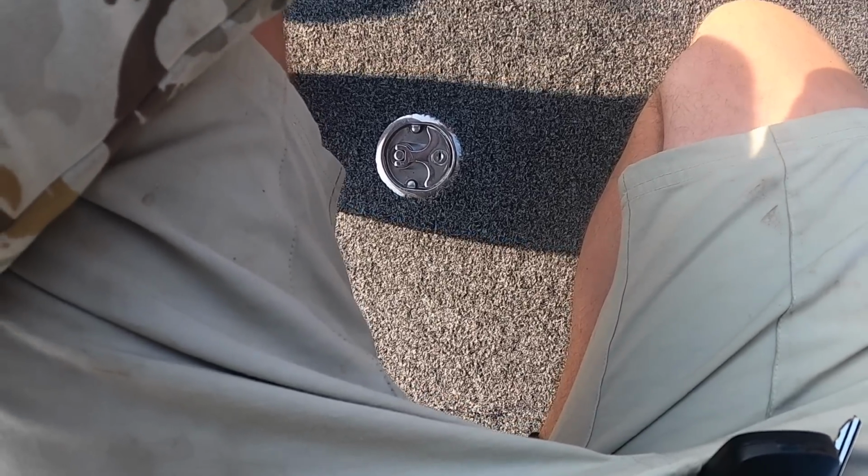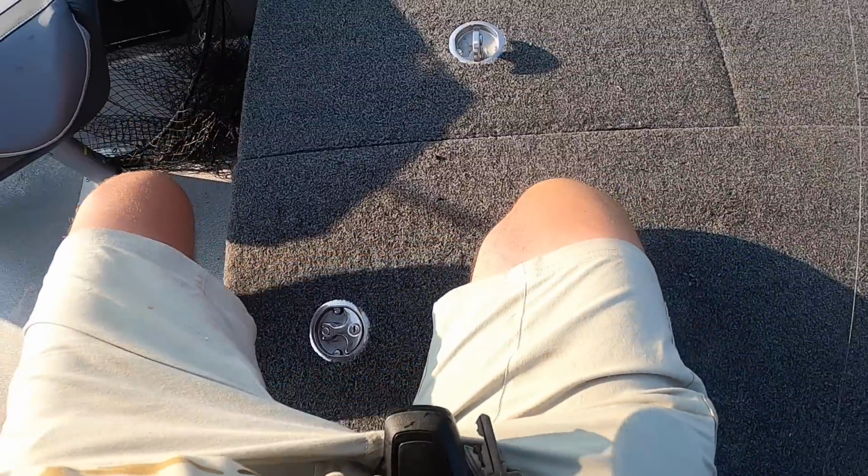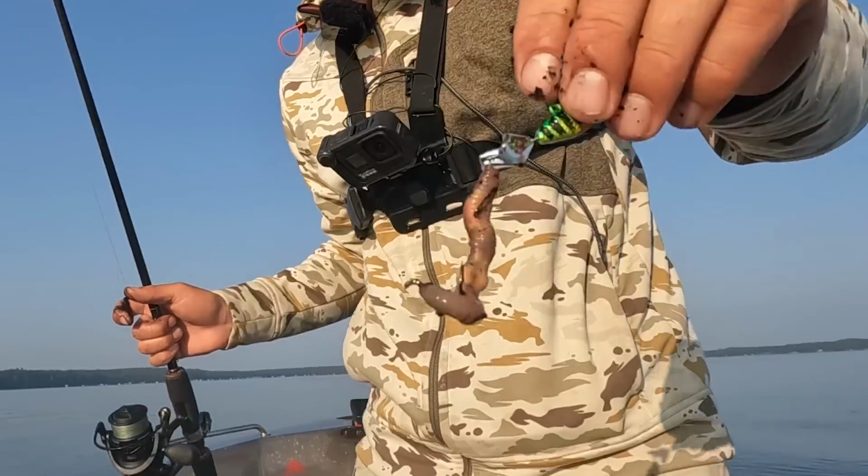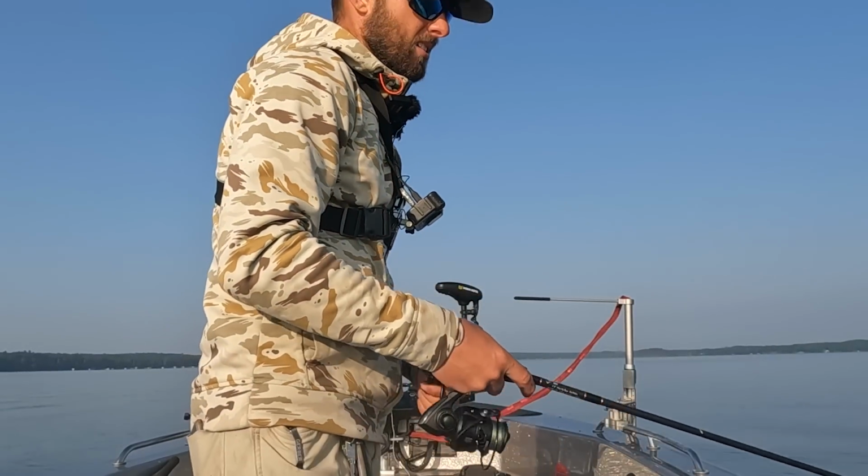And we'll pinch this off here. And basically, that's my rigging right there, with a half crawler on there, and that will literally catch you a fish almost anywhere you're going to go in the summertime.